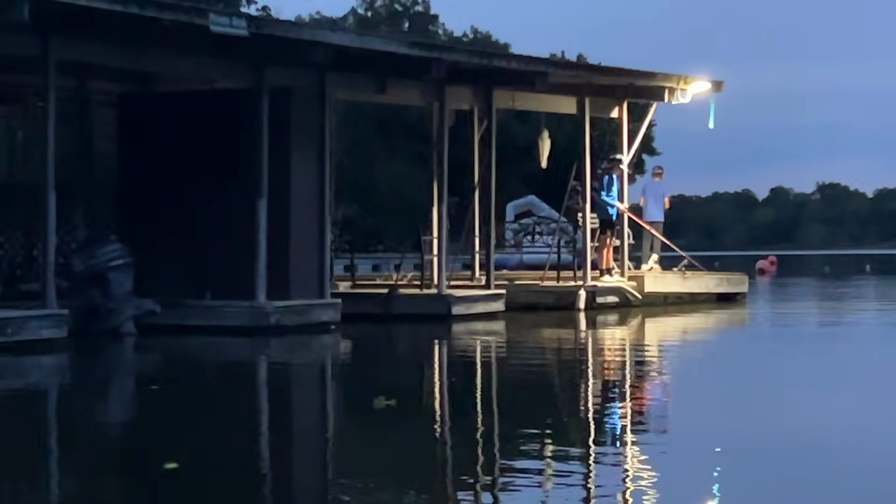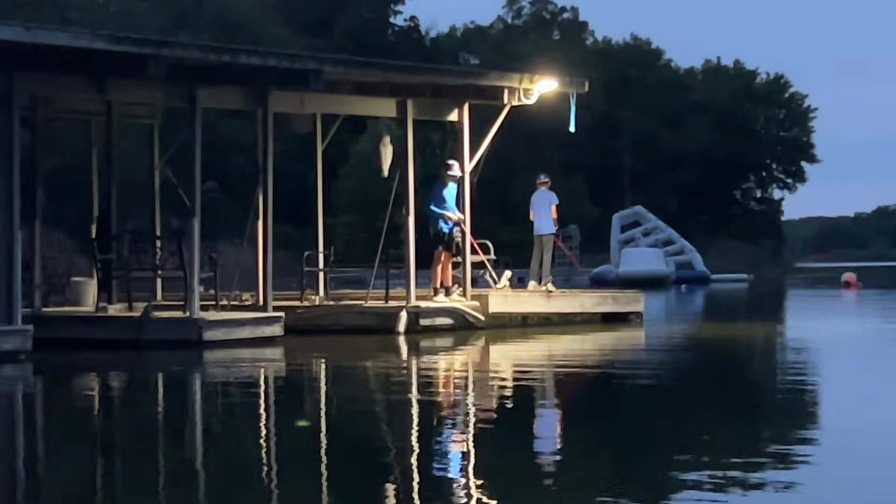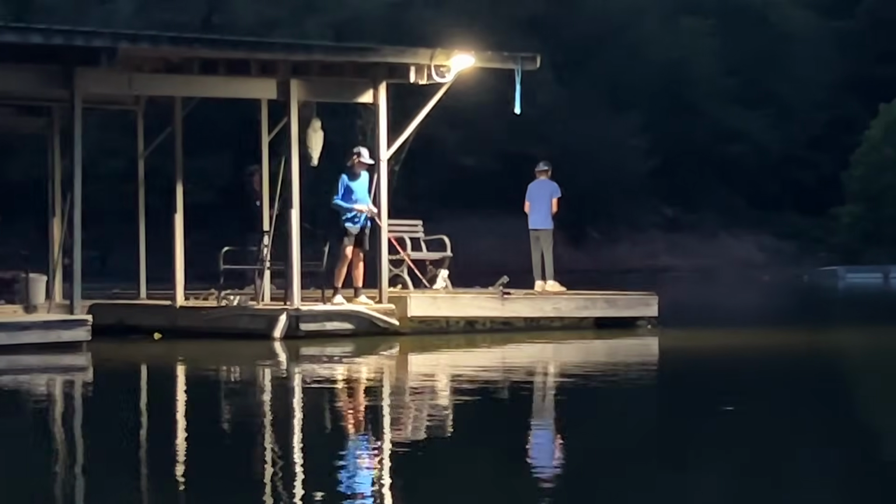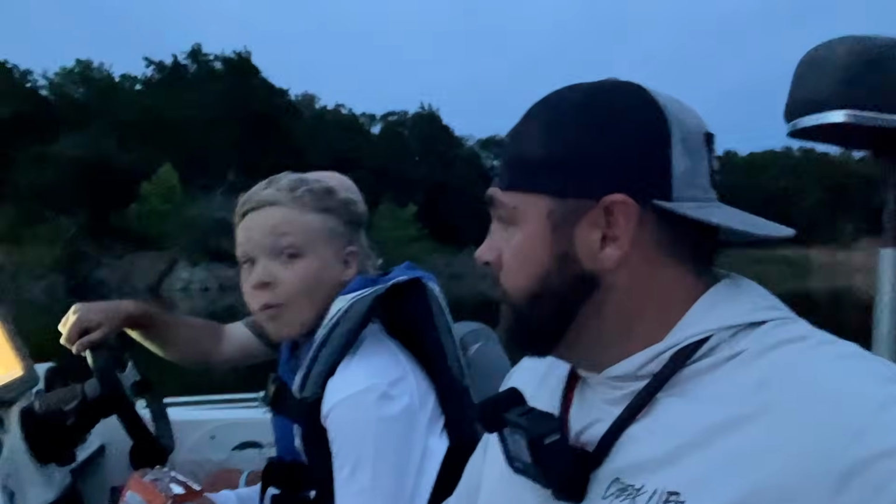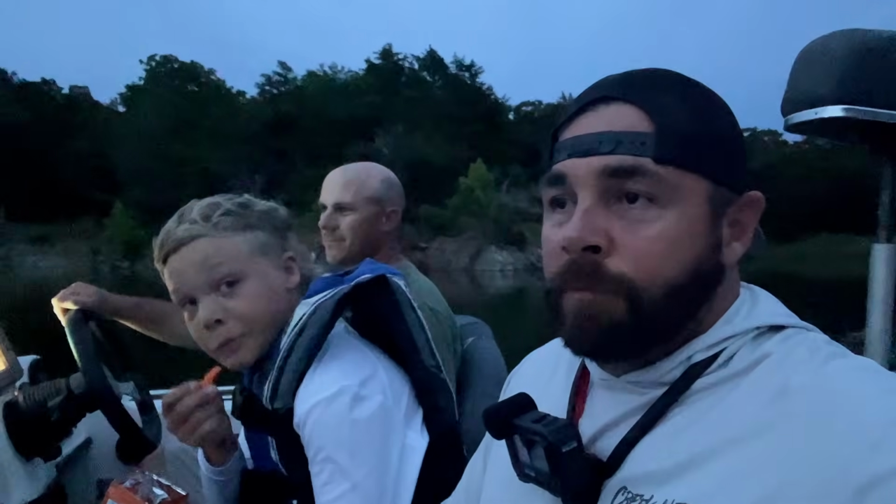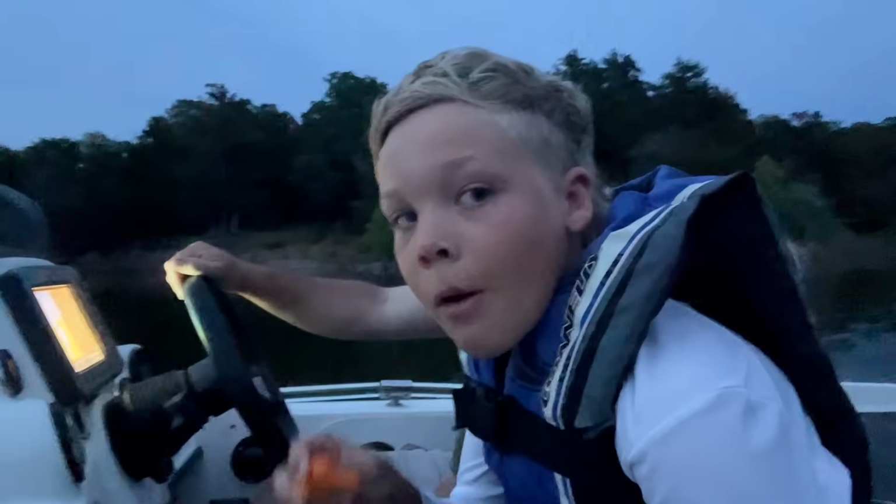Cruise by the dock where Houston and I fish all the time and met a couple fins. They're catching a couple crappie out here under the light now, it looks like. All right, we're done bass fishing, done crappie fishing. Got one more stop. We're gonna go see if we can catch a catfish. He's got a hole baited out really close to the dock, so see if you can catch a channel cat.